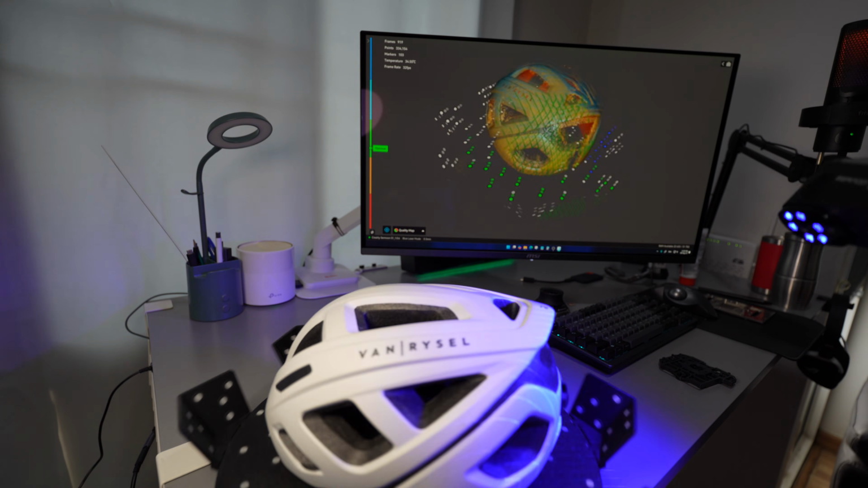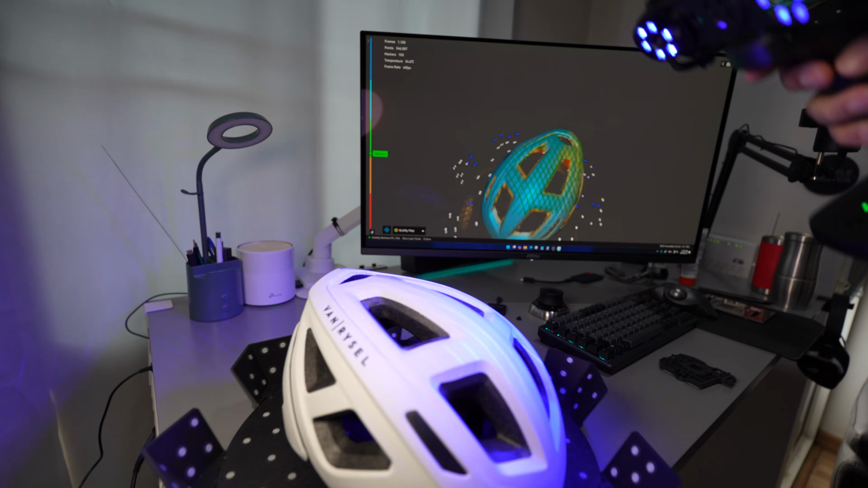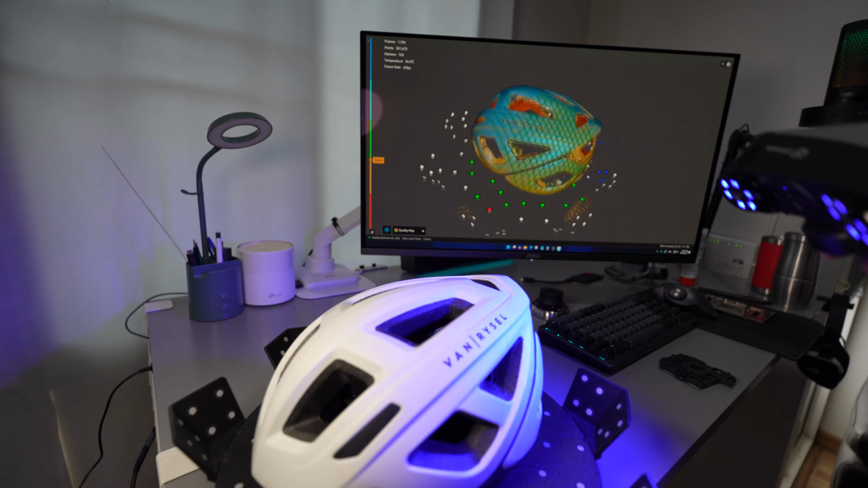Usually I would just move the turntable around and move the scanner up and down to get all of the angles scanned.